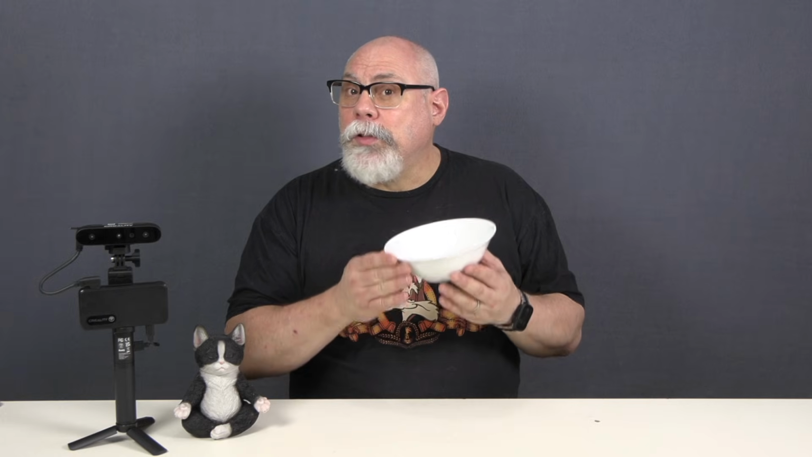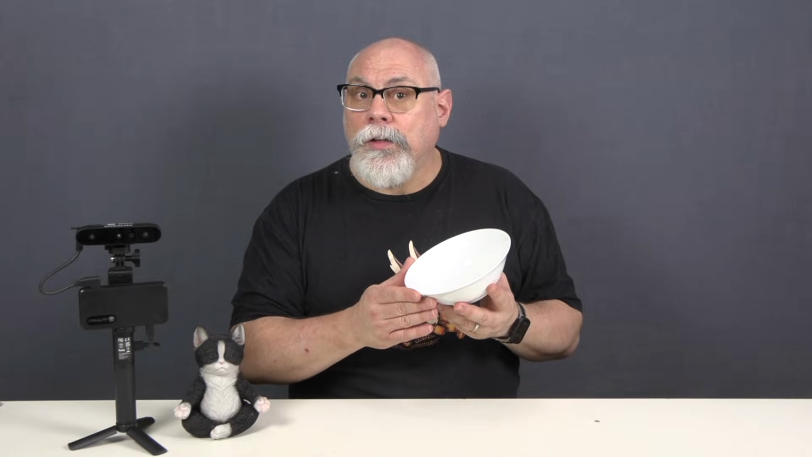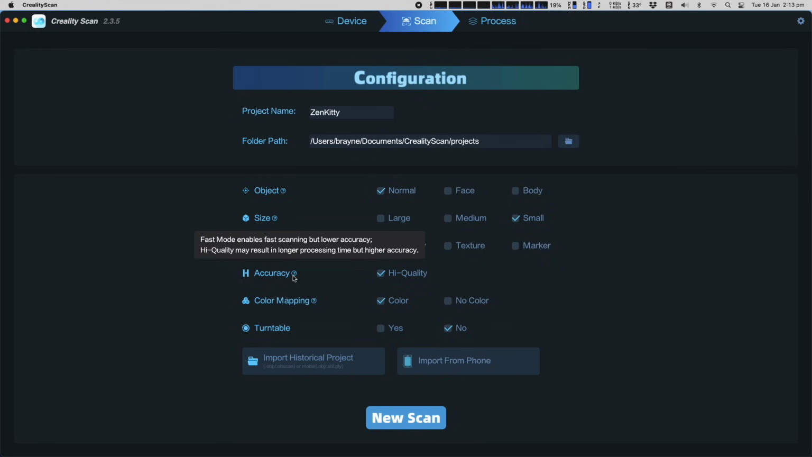This is where the visible light camera in the scanner can be used to detect differences in the surface rather than the geometry. I'll demonstrate this further a little later, but for now we'll leave the feature setting on geometry. The accuracy setting gives the option for fast or high quality. The fast scan will process faster, but the scan quality will be sacrificed. When scanning a small object, high quality is the only option.